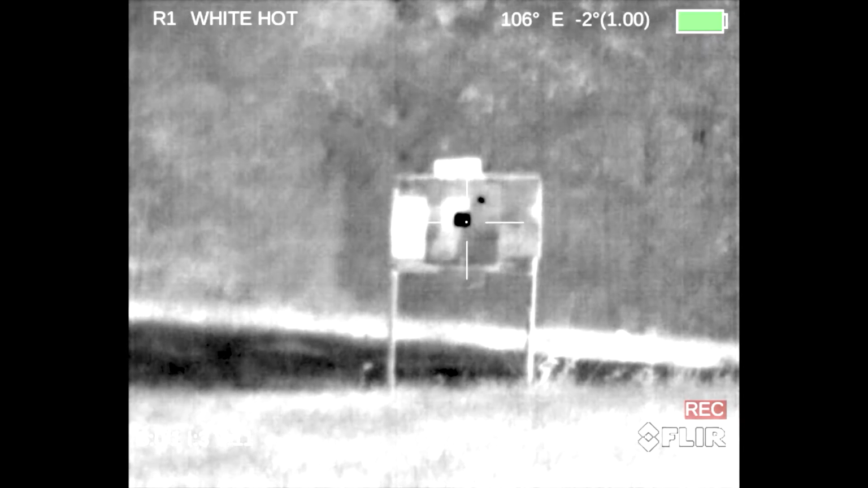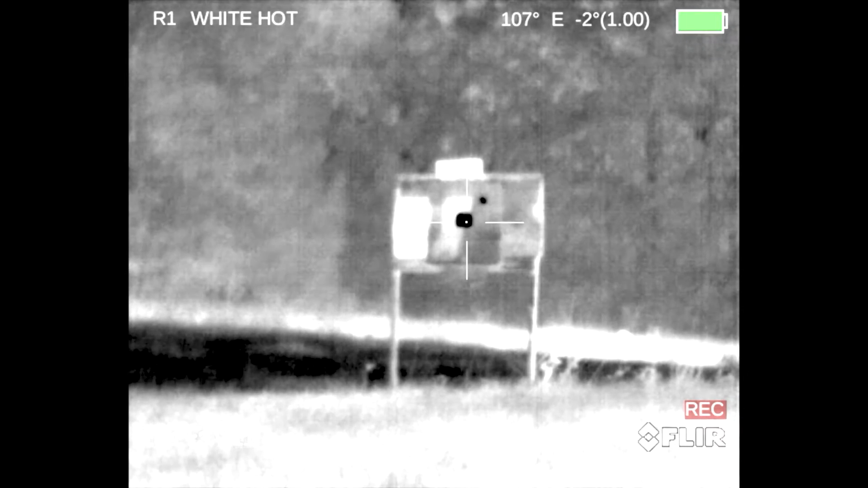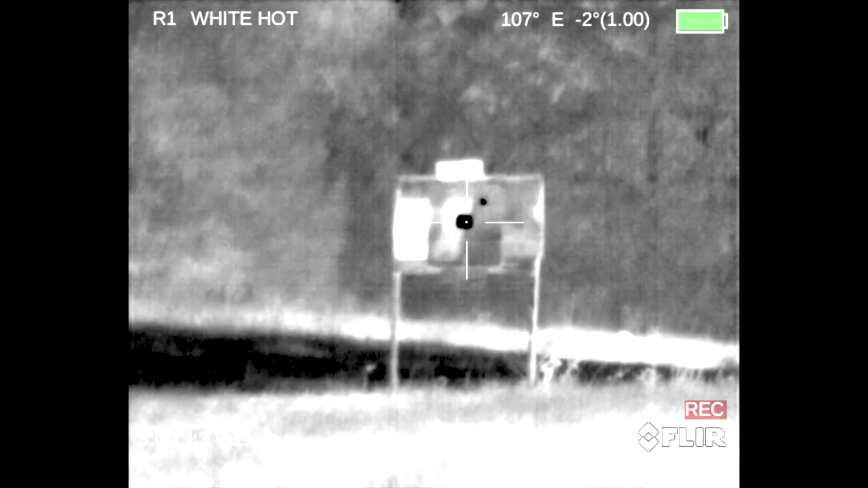So we've got our target downrange. This is at 50 yards. We're zeroing the Flir thermal scopes. This is the PTS536. Again, the instructions are exactly the same for the PTS233, the 536, and the 736.